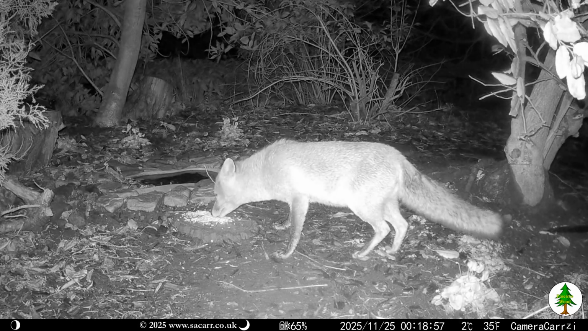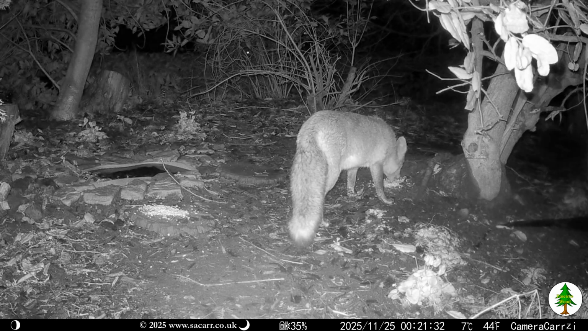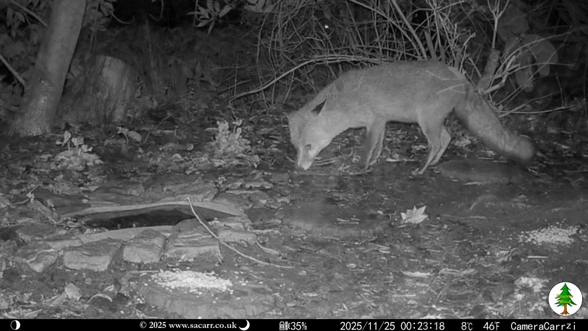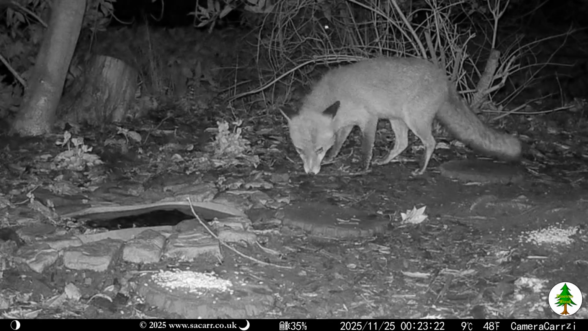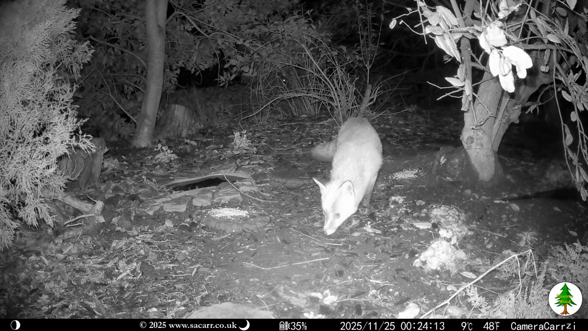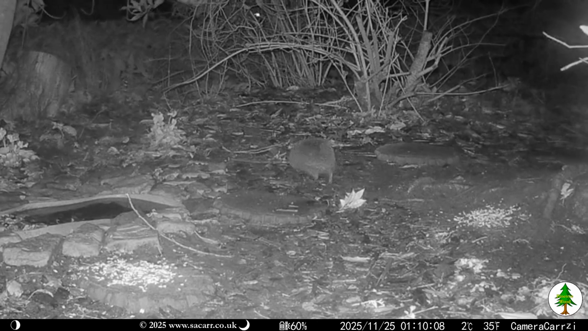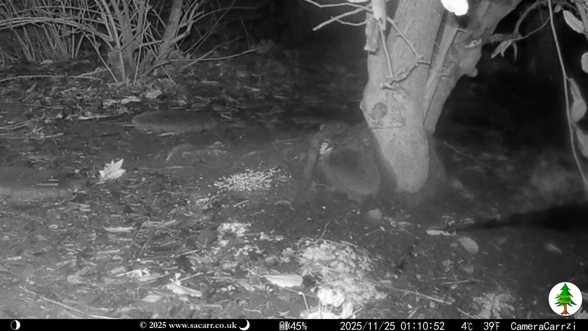18 minutes into the 25th, the fox returned. I don't know if finding food is difficult right now, but it spent some time eating 2 piles of birdseed. After about 6 minutes, the fox moved off again. At 1:10, the hedgehog was back once more, wandering around the shrubs and trees.